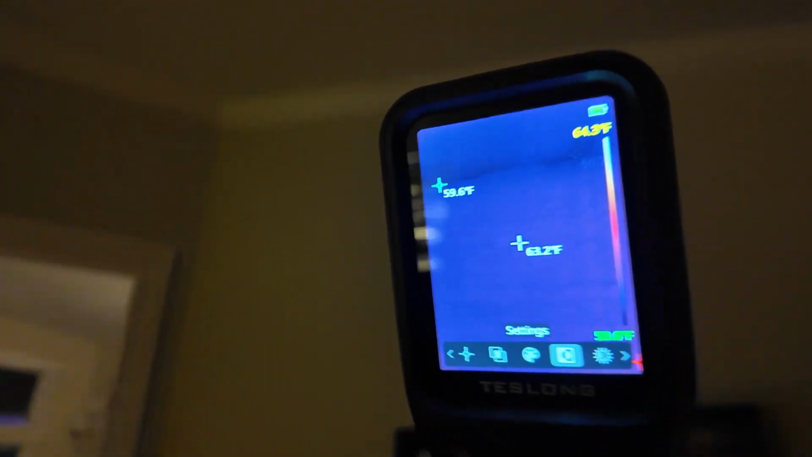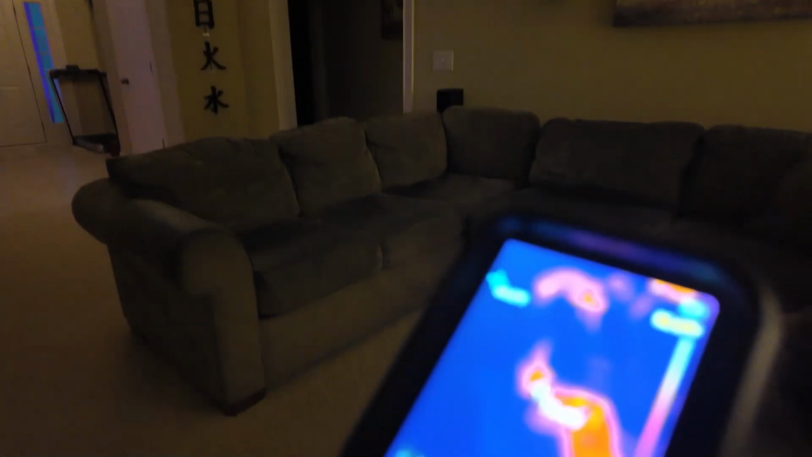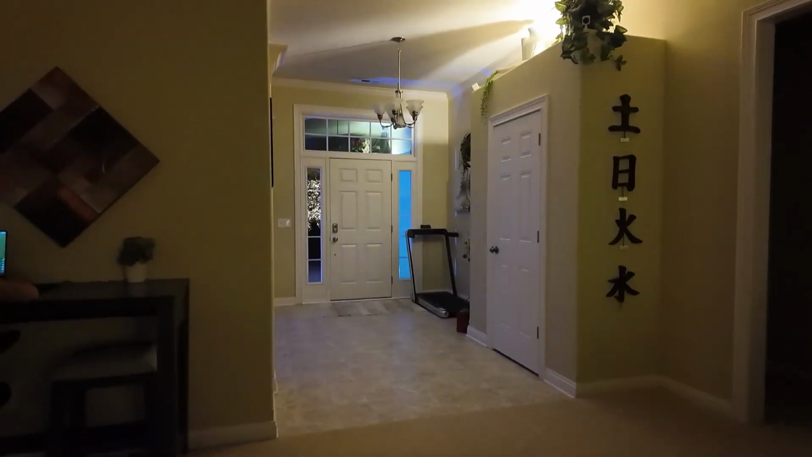You can see. Well, oh, look at that. What did we pick up over there? An alien? No, it's my son. He's just on his computer here. You can see the puppy. So it does a great job.